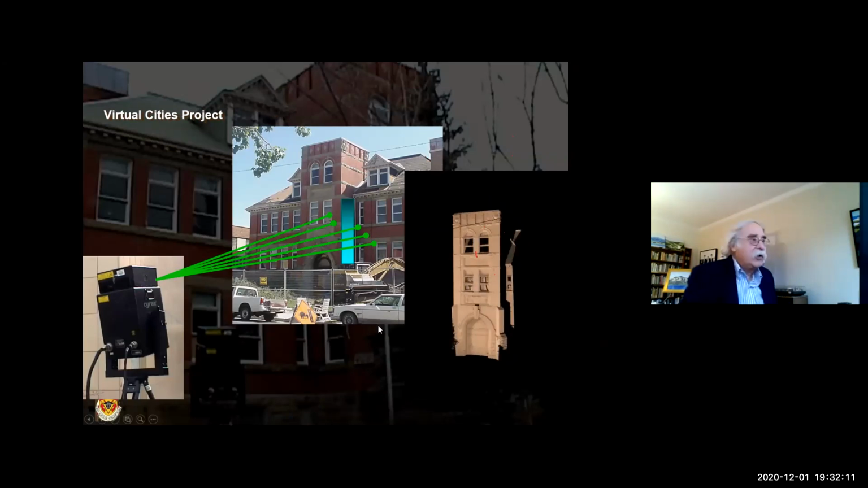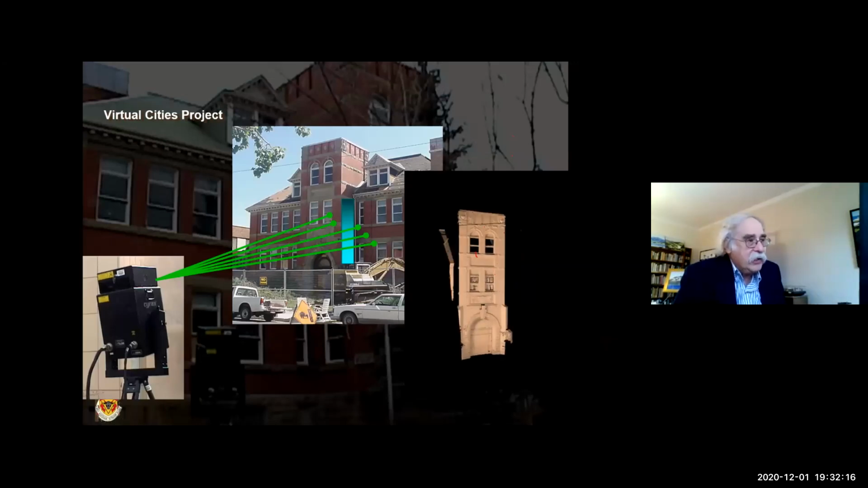Okay. And so once we collected all the points, you can see we can create a 3D object.